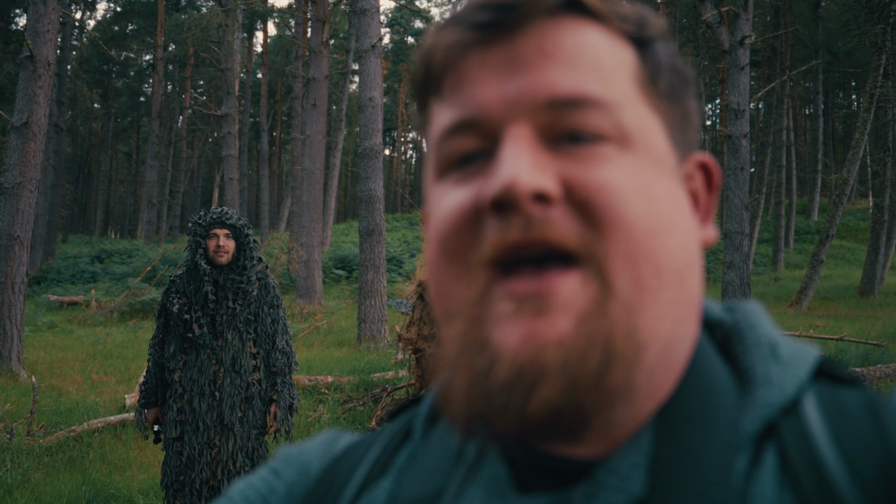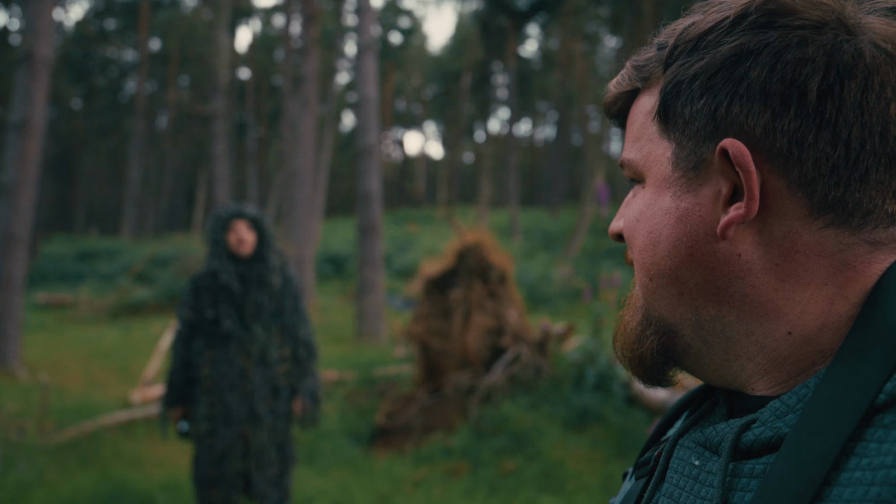It's amazing technology. I'm going to have a look at what Geraint sees via the phone, so I can work together with him in order to hopefully get some really cool photos today. What's going to happen is Geraint, right there, yep, that's him, is going to go and hide in amongst the bush. I'm going to use the thermal imaging to be able to find him, and I might even try and take a photo of him.